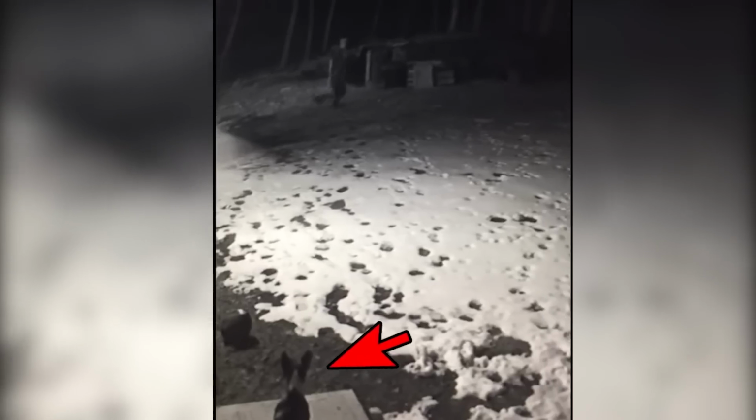Was it really a ghoul captured running at midnight, or was it just a hoax? To me, there was something really mysterious, as the dog sitting in the corner could be noticed turning its head in the direction of the running figure. What do you guys think?